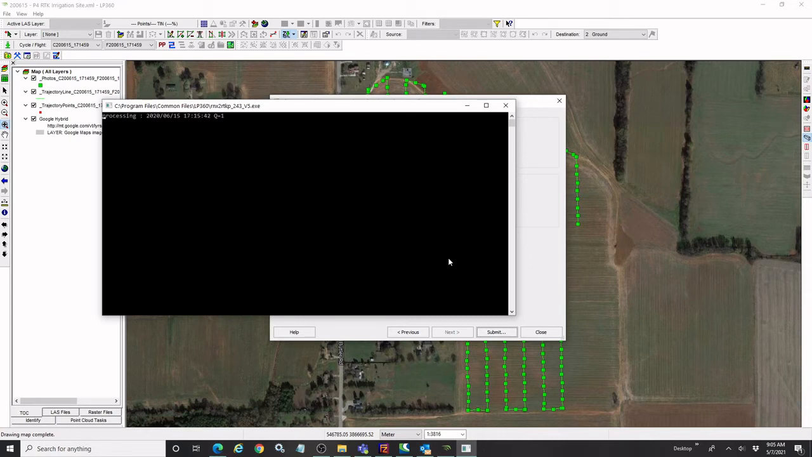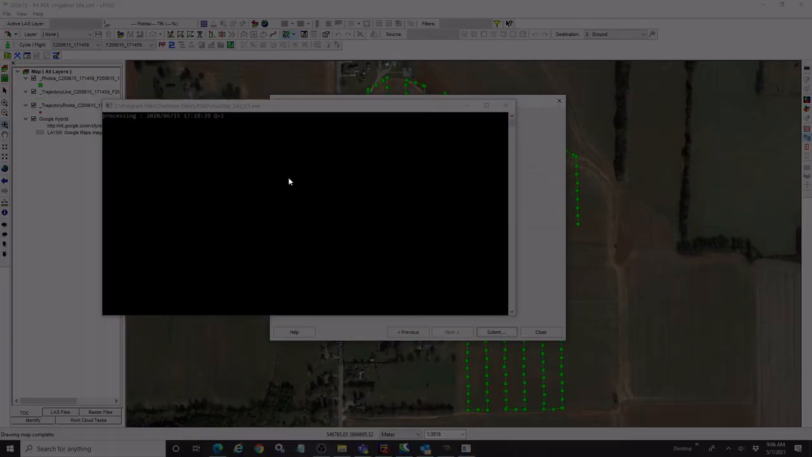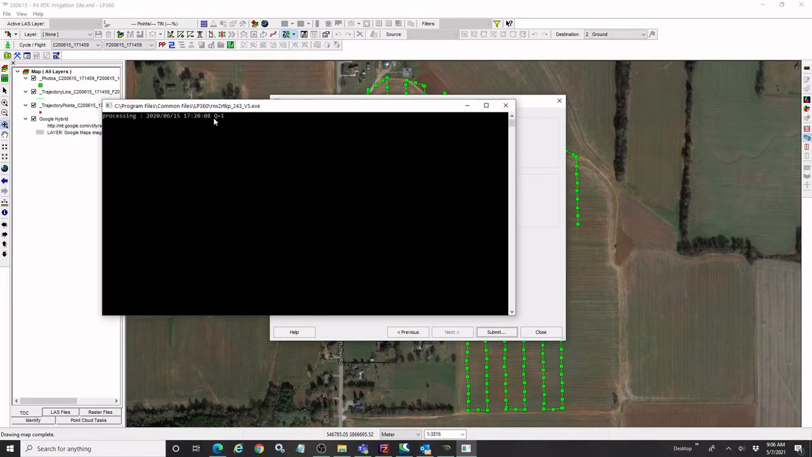It's basically going through each epoch in our flight, that 17-minute flight, and doing the PPK solution. You will notice if you look at the command line, we'll see that the status line does have a quality value, a Q value, which we will talk about. So you can sort of see that you're wanting to look for Q1 here, of course, so we're getting good quality data.